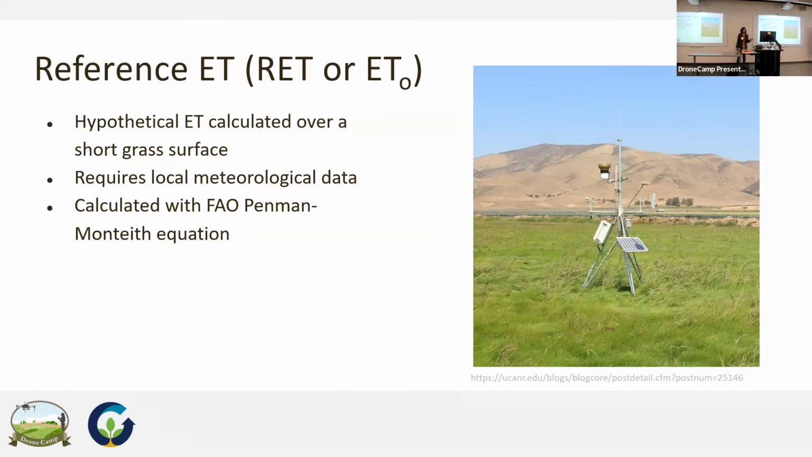Reference evapotranspiration is another index of the evaporative demand of the environment, but it's one that has amassed a lot of research capital over the last few decades. And we have this whole algorithm system as irrigators for thinking about how much water a crop is using and the crop water requirement. That all uses this index, reference ET, or sometimes you'll see it as ET with a subscript 0.